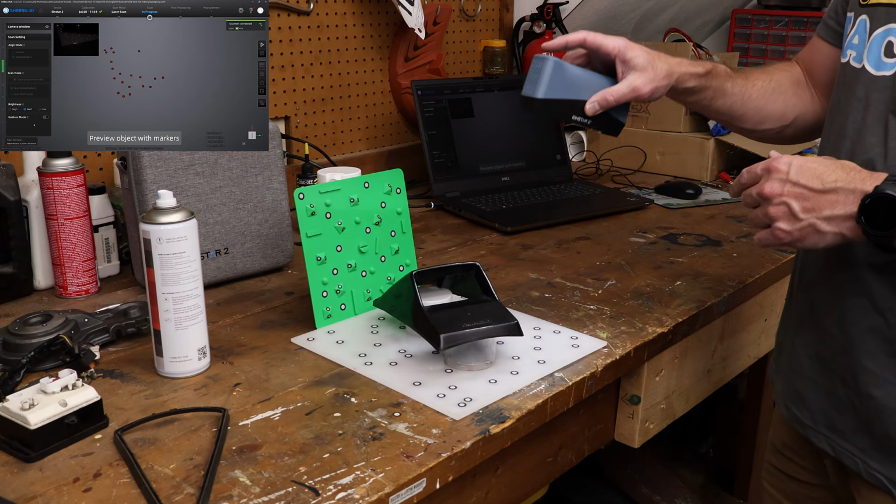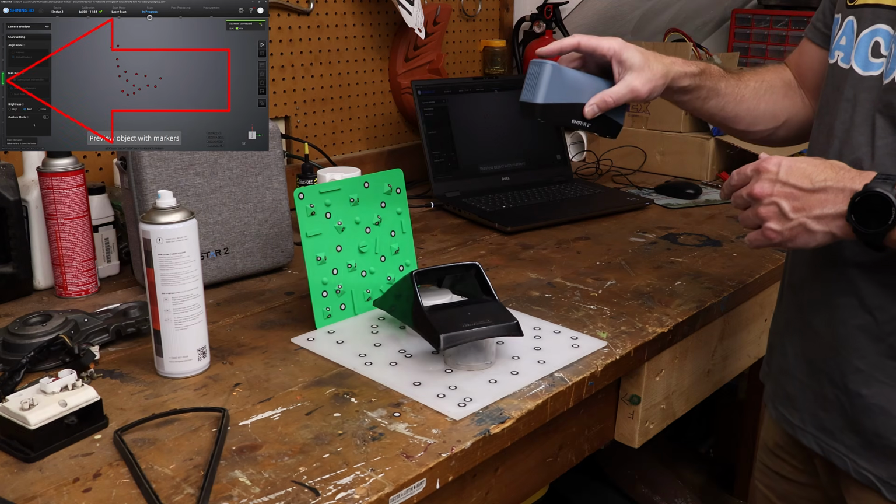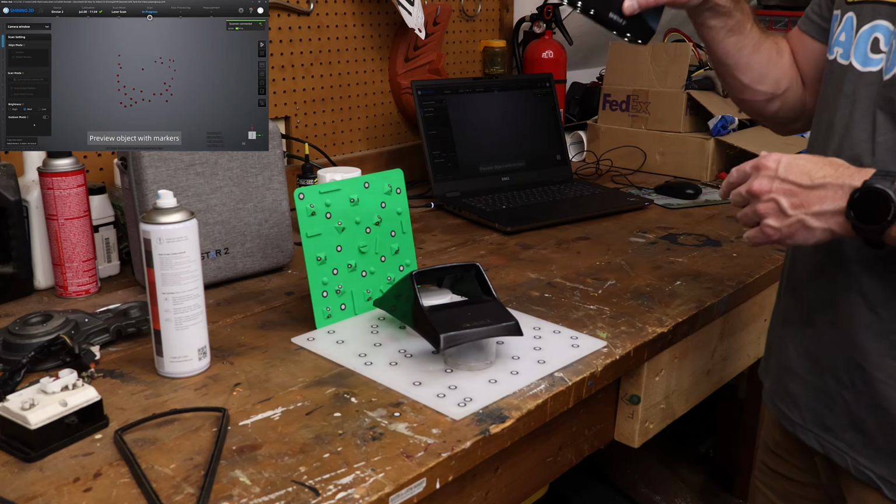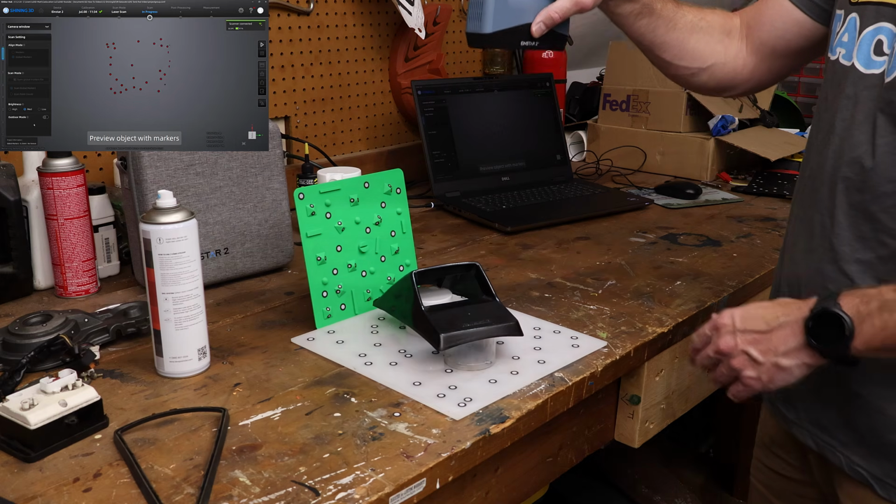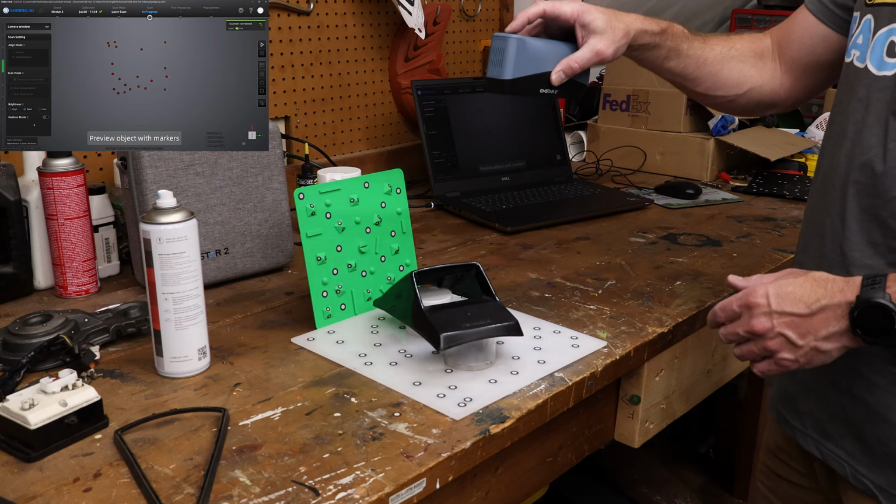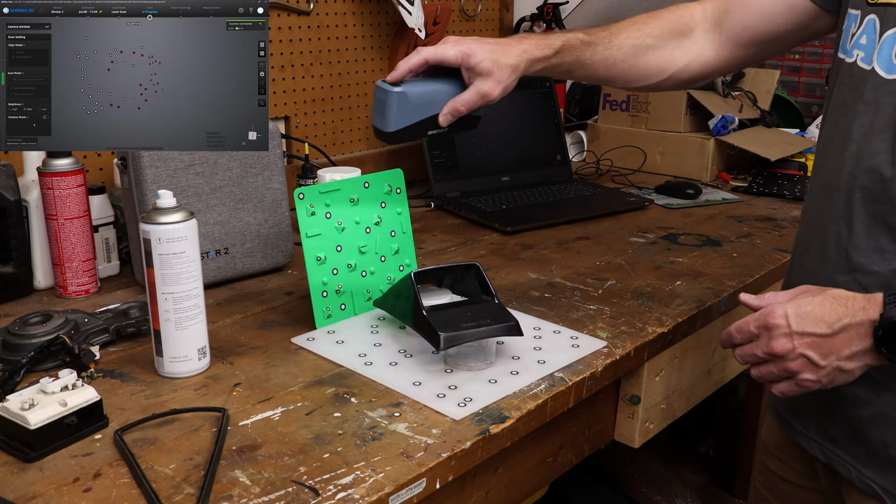Now you want to pay close attention on the left-hand side. Blue means we're too far away. Green is sort of a good range and yellow is too close. And so it kind of mimics the distance you are away from the target in this case. So you want to get in that green range, press the play button, and then we're scanning the markers. And you just want to move around.